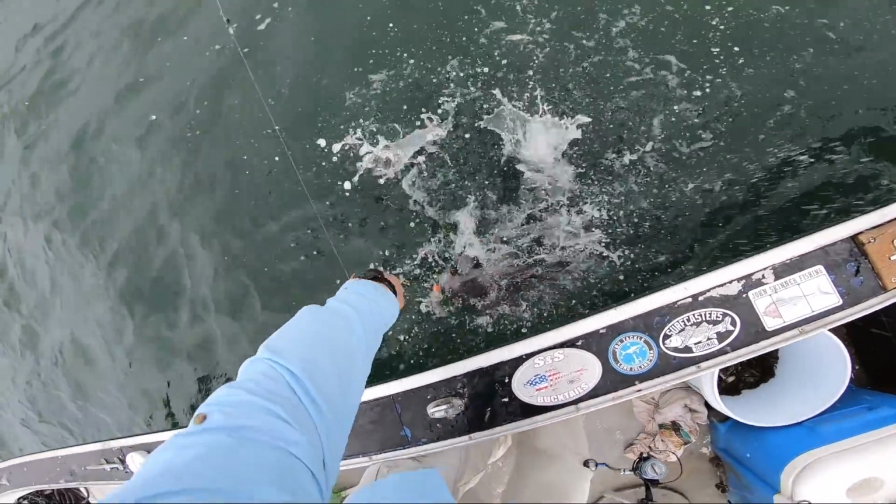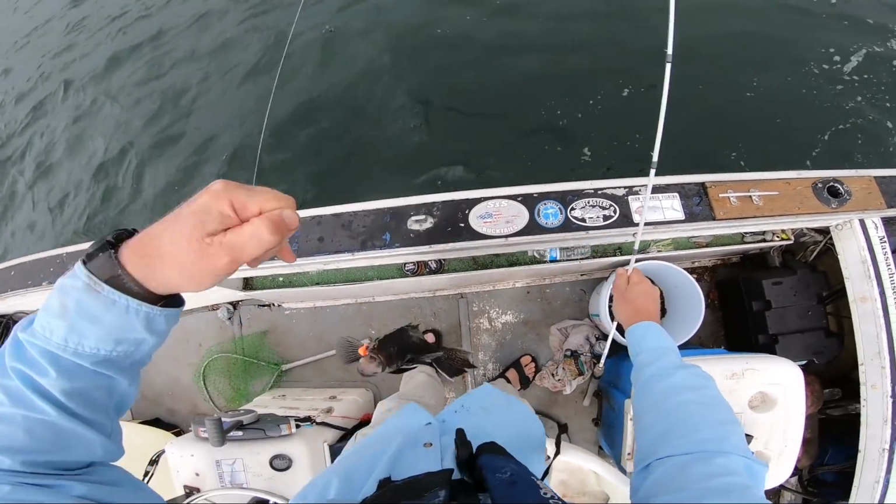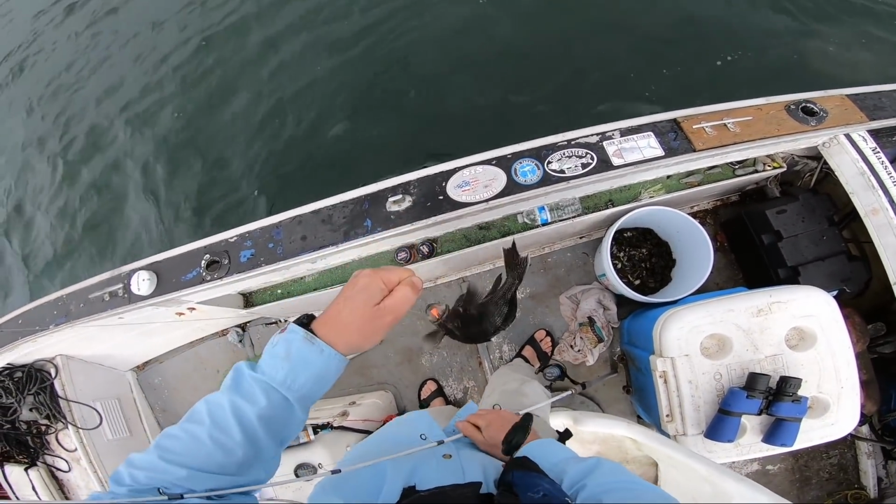Oh, there's a pretty decent sized sea bass. You know what? I've got enough fish for dinner, so I'm going to let this guy go. I know they're excellent eating.